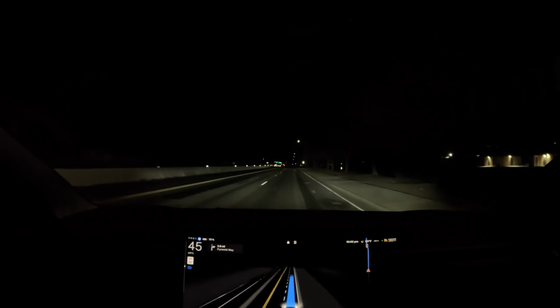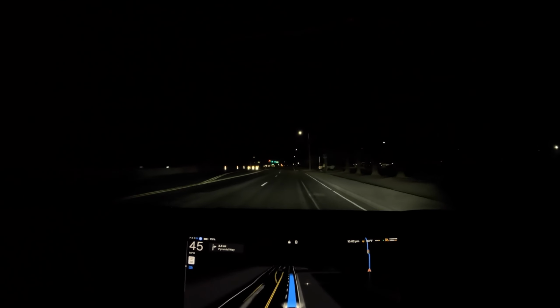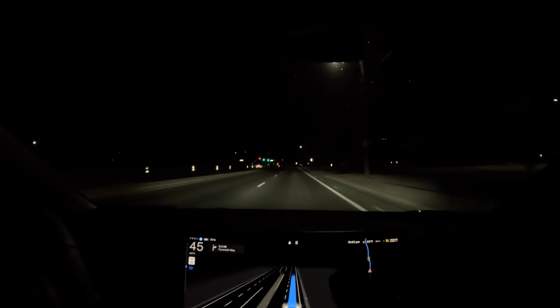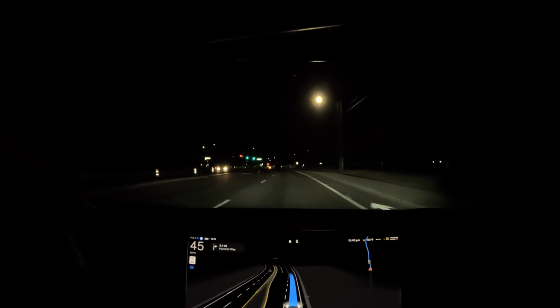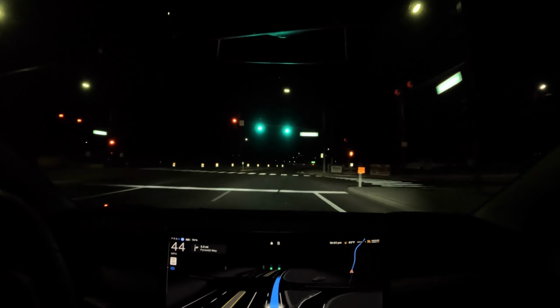I feel like it's handling itself well. I haven't noticed any phantom braking at all, despite some bright moments, transitions of shadows, even some weird dark areas like what we're approaching right now. It's really dark initially, but it doesn't seem to phantom brake.